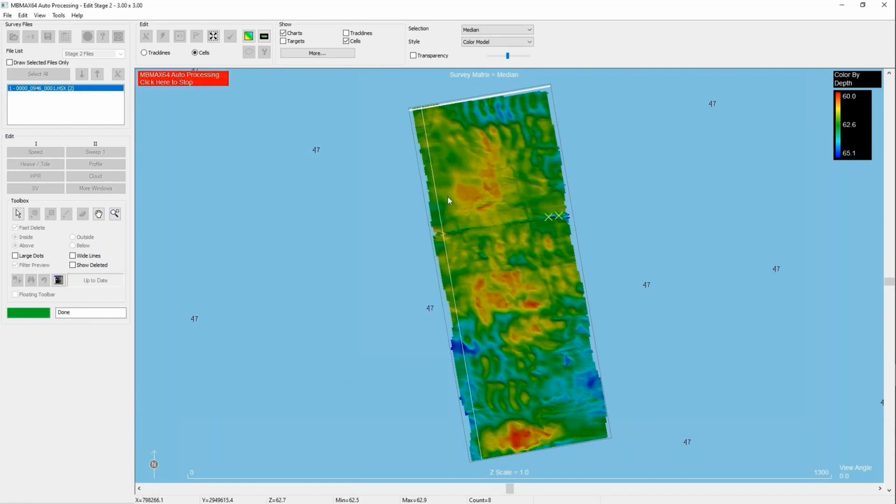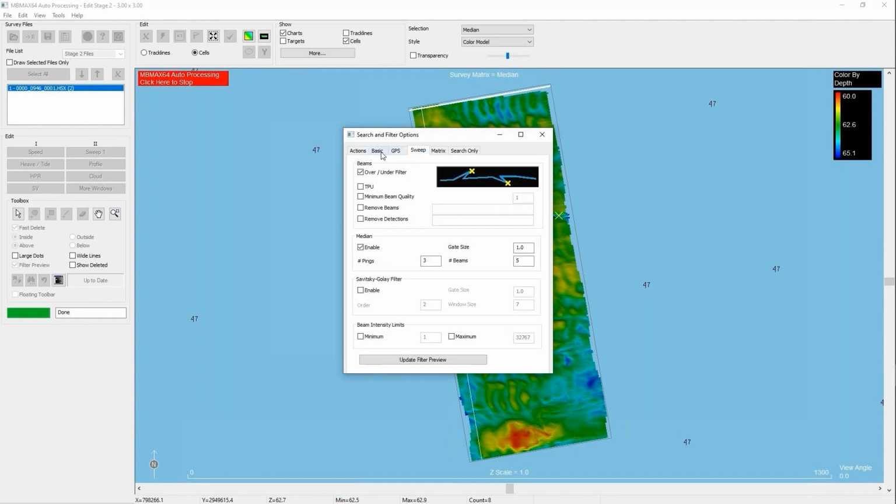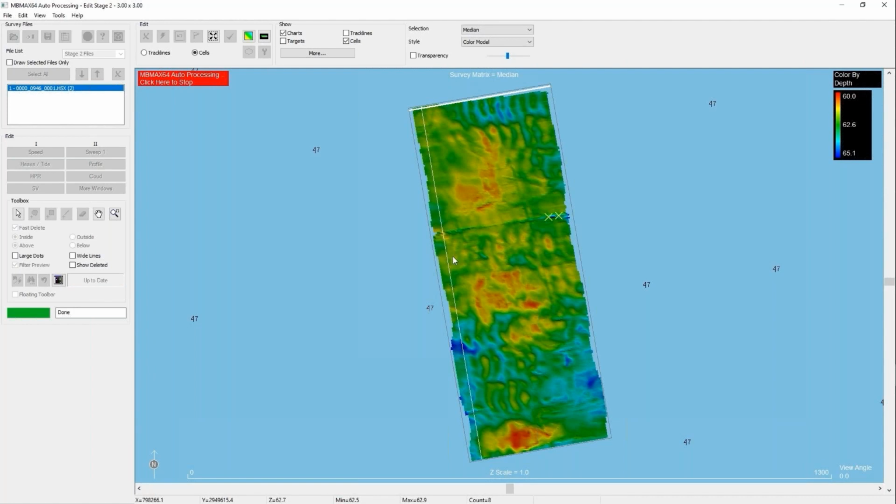So now I can go in and play with my filters. I can adjust the color. Let's see, I'm going to go in here and set my filters. I turn this one back on because I like that filter running. It should just take a couple more seconds. We'll get another file here.